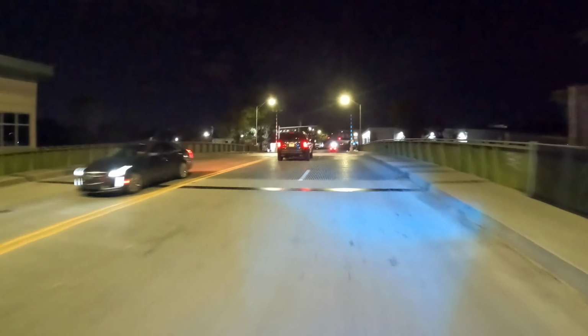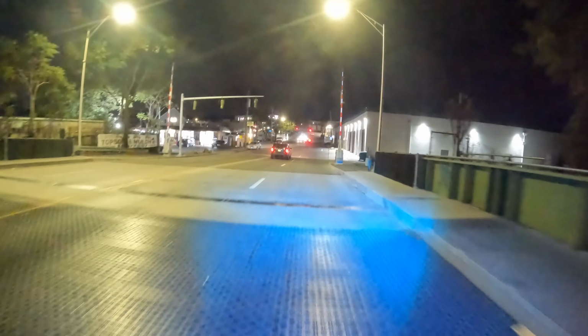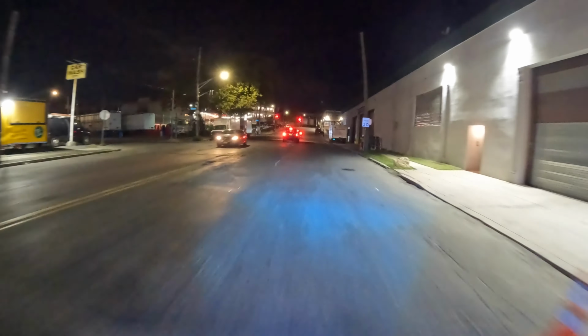Ooh, look at that swoop, y'all. This feels crazy right here, going across this graded bridge. They saying I'm doing 21, there's no way.